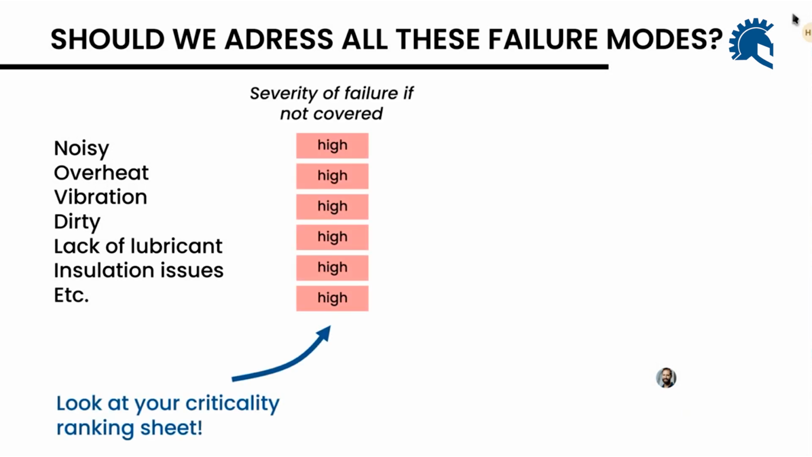First, what we can assess at the failure mode level is the severity of failure if not covered, right? So if you don't cover overheat on an AC motor, what could happen down the line? This AC motor is installed on this piece of equipment, and if this piece of equipment is down, well, the whole production line is down, which could be considered catastrophic, right? So there's really a very distinct relationship with criticality ranking.